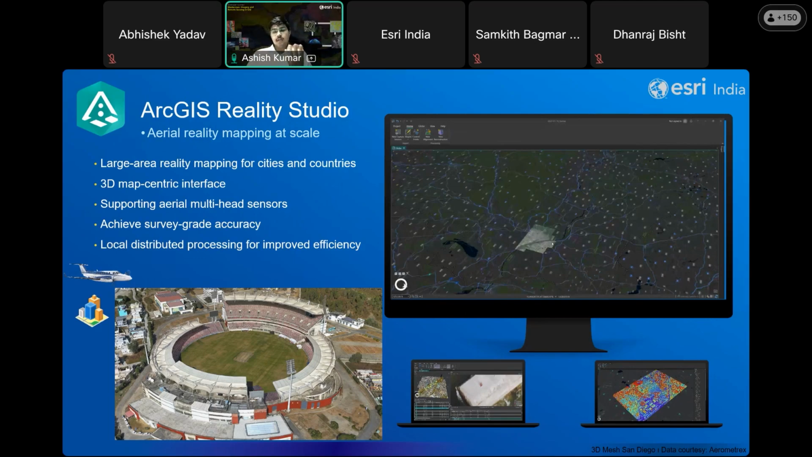To handle the computational demands of large imagery collections, ArcGIS Reality Studio leverages local distributed processing, allowing multiple users and multiple processing units to be utilized in a single project, so that different people can work together and significantly reduce the production time of these large imagery datasets. So I'll demonstrate the capability in the software as well.